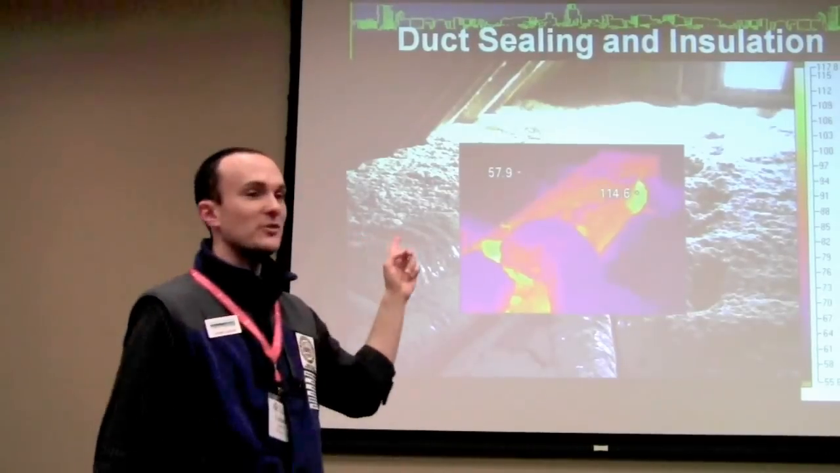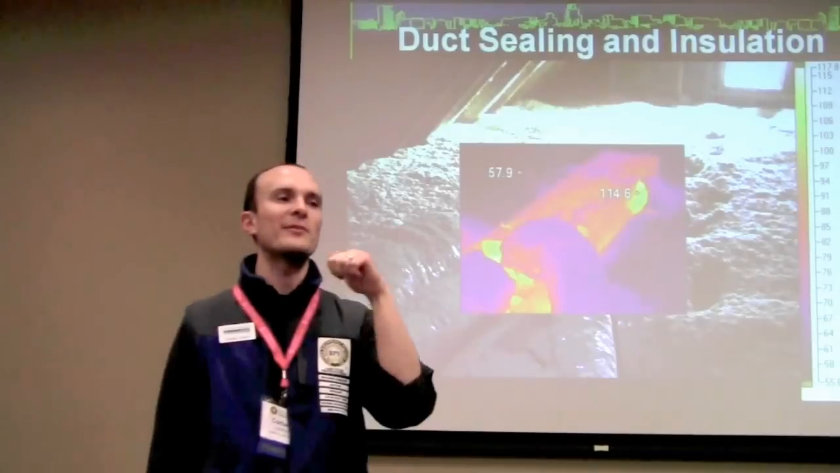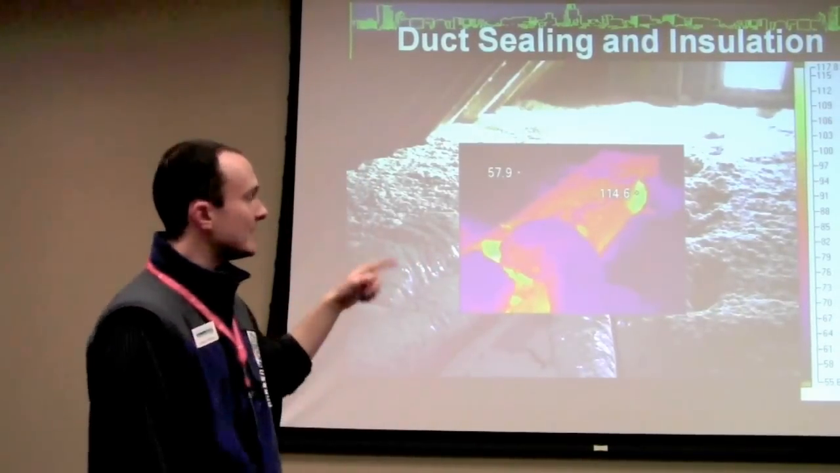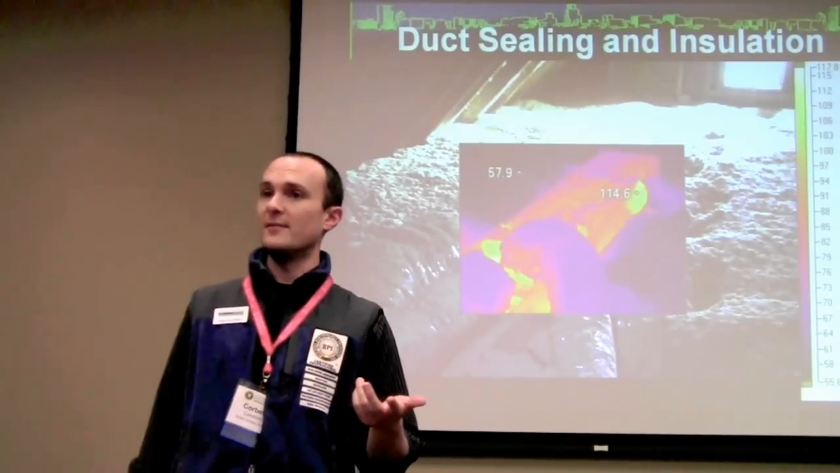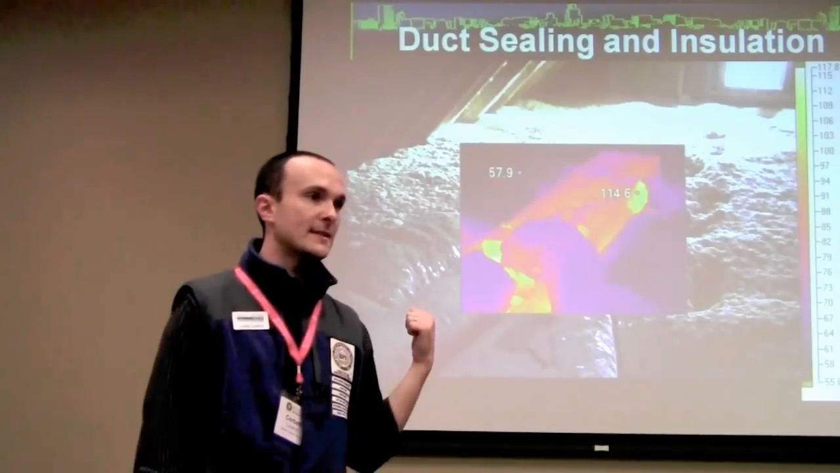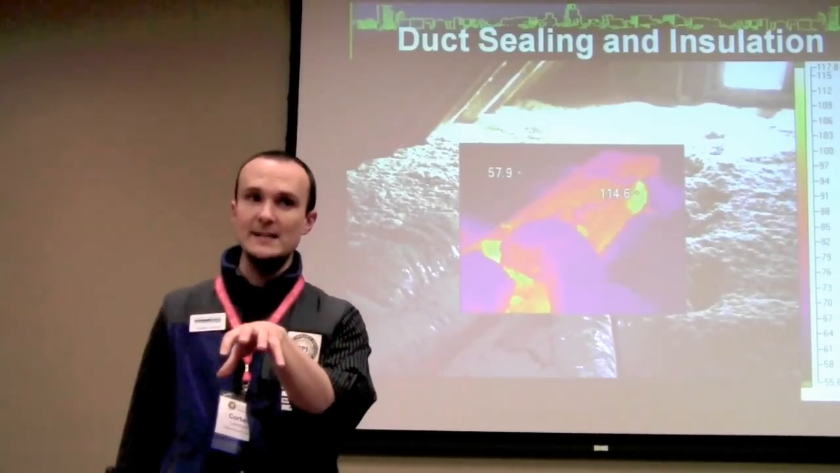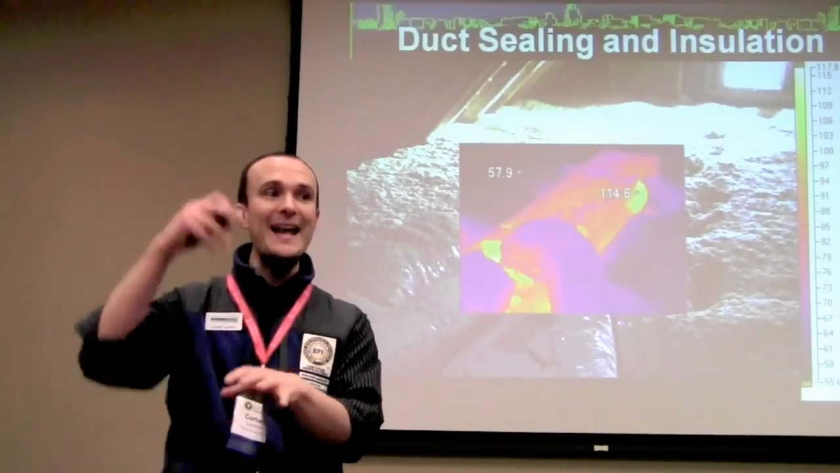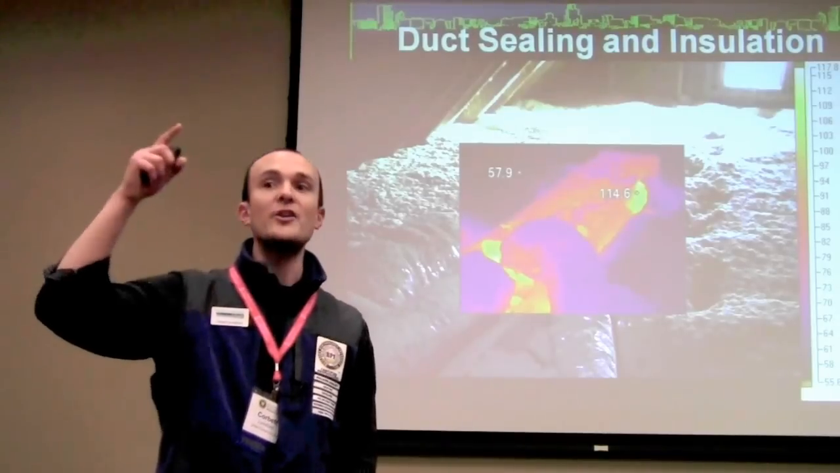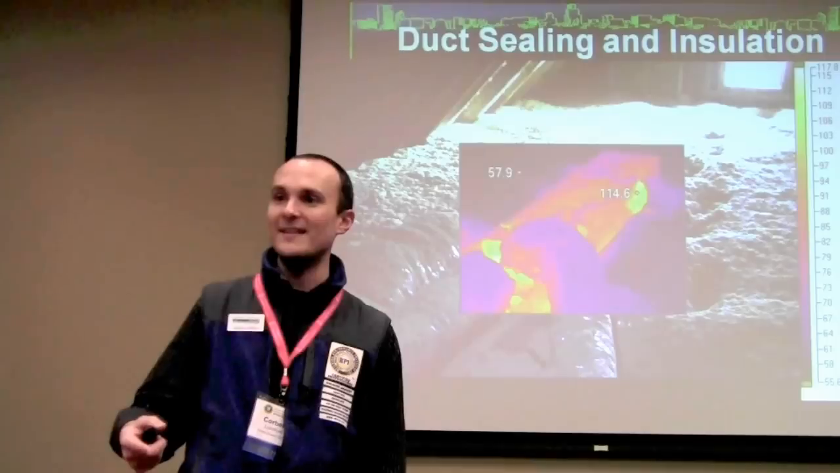Yeah, in this picture. Now, if we got into a full discussion of infrared, really it's not 114 degrees because of the emissivity of this material that we're shooting, but it's probably about 130 degrees, right? There's roughly a 60-degree heat rise on this system. So there's going to be 130-degree temperatures in the ducts and 20 degrees in the attic, right? That is a temperature differential of 110 degrees, right? 20 degrees in the attic, 130 in the ducts.